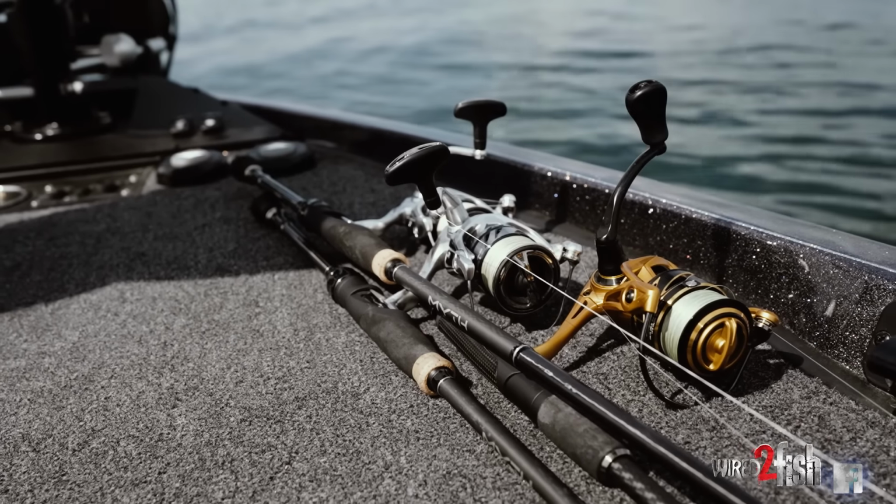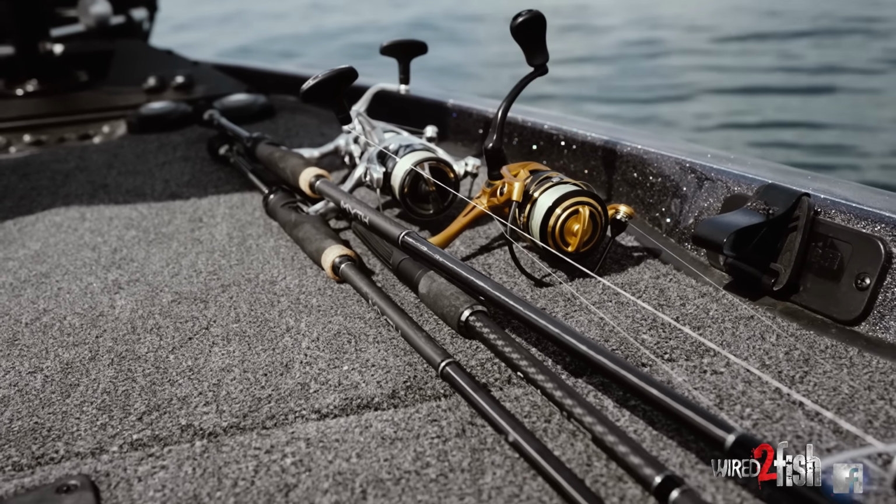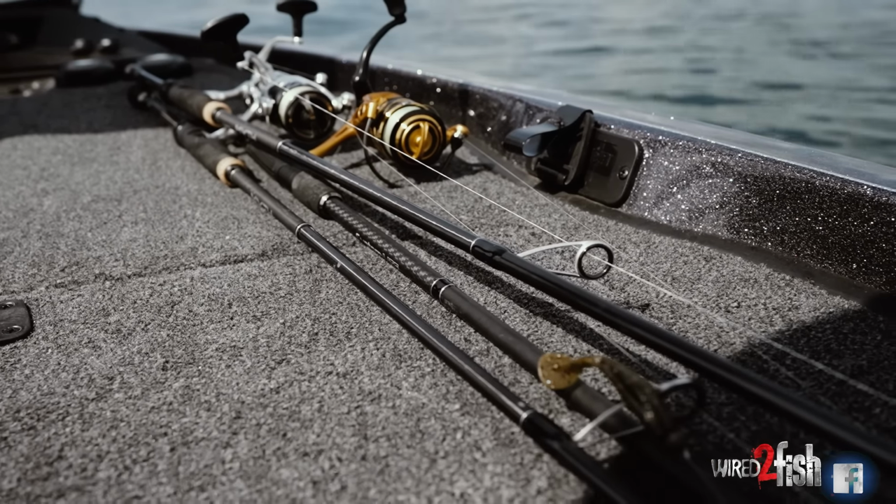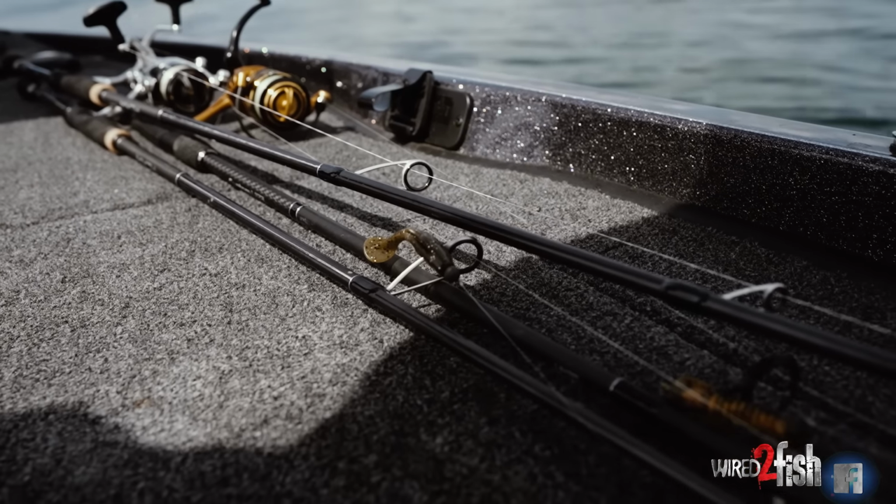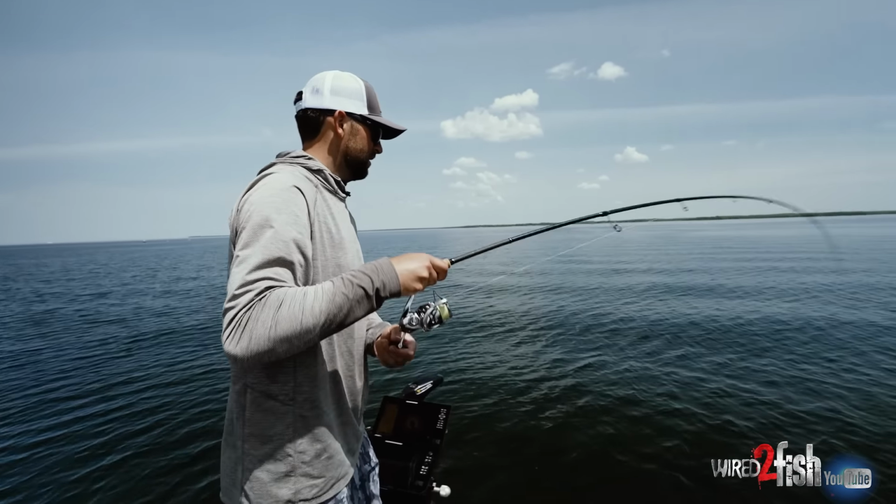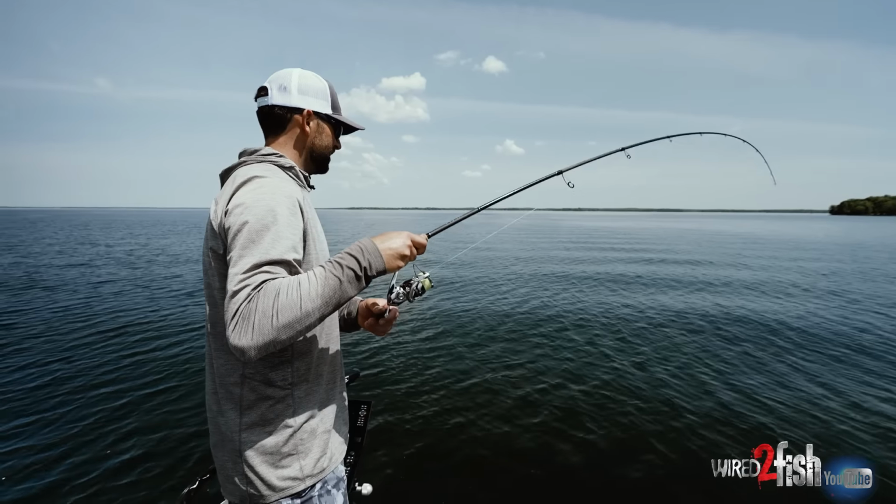It's so much fun messing with different baits, keeping a bunch of different rods on the deck. It's one of the things I just love about it, just cycling through rods, trying to find what works. We've definitely found the areas that they're hanging out in, and now it feels like we're maybe starting to crack the code here a little bit. Another one. He's not too big.